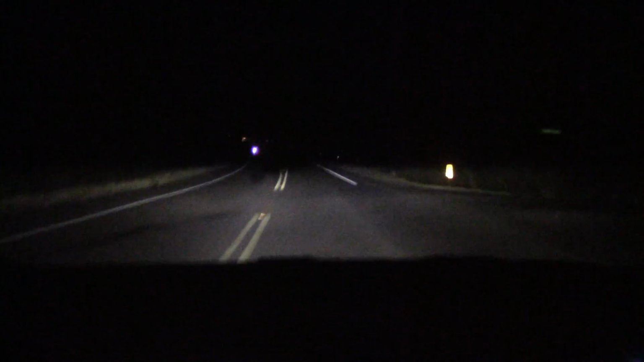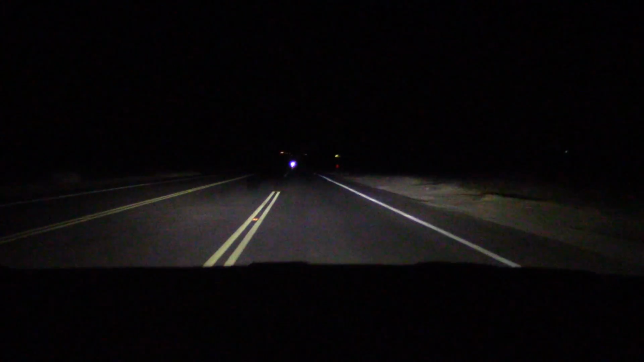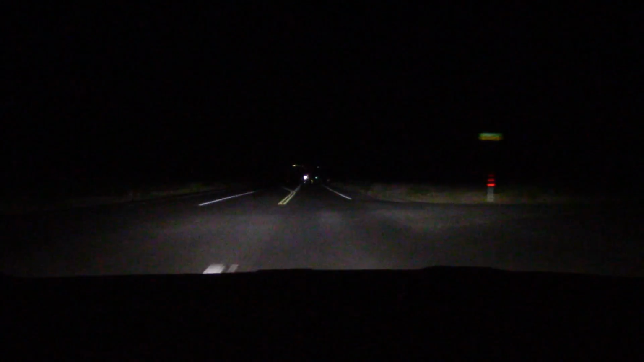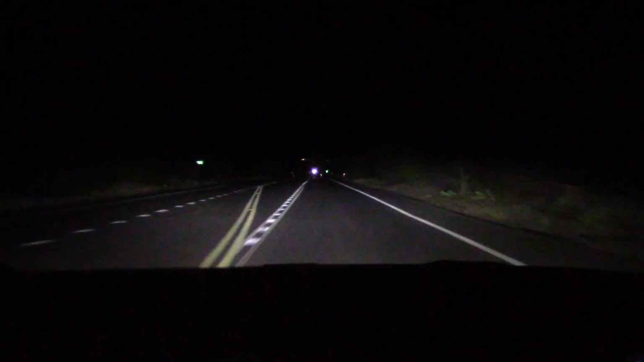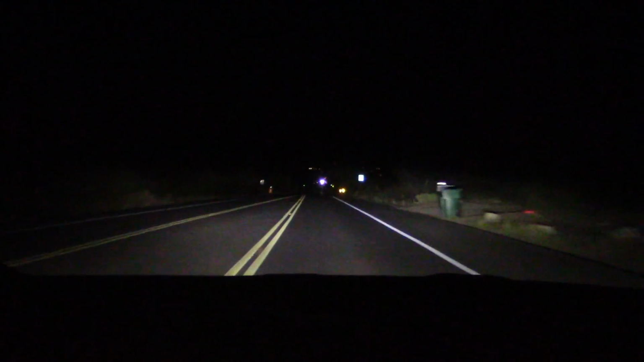So don't go away. Alright, here we are out in the sticks, and as you can see, the low beams have a way of cutting off a lot shorter than I would like. Flip to the brights though. Not as much of an issue. There's a lot of wildlife out here, so I'm going to keep the brights on as much as possible.